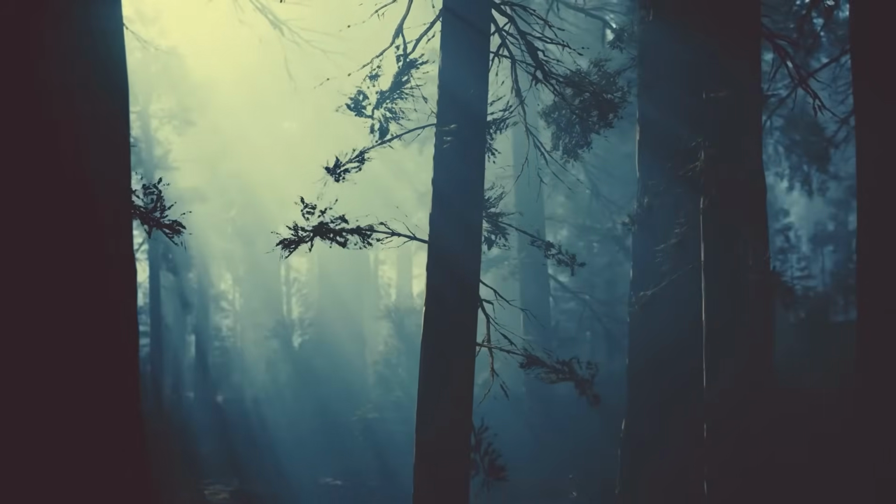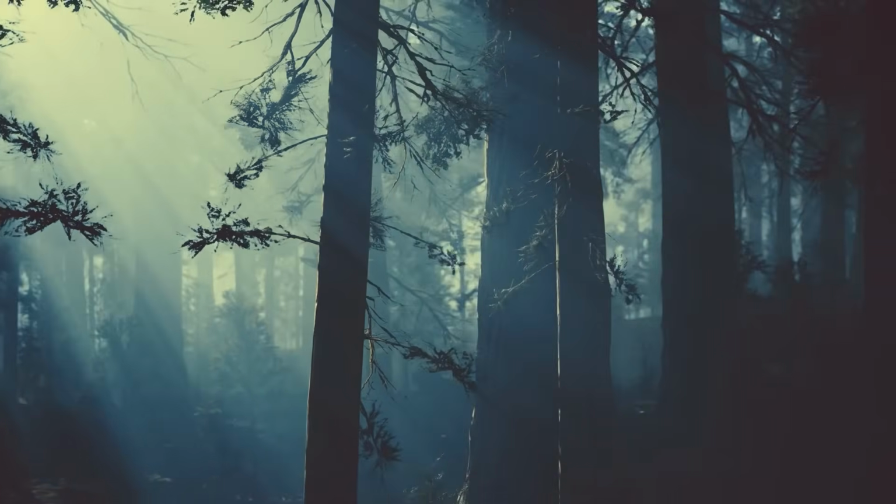But with their thermal cameras ready and their focus sharper than ever, the team is more prepared than they've ever been to uncover the truth hidden in the dark corners of the forest. A glimpse through the thermal camera. The night in the dense forest is thick with the anticipation of what might emerge from the shadows.